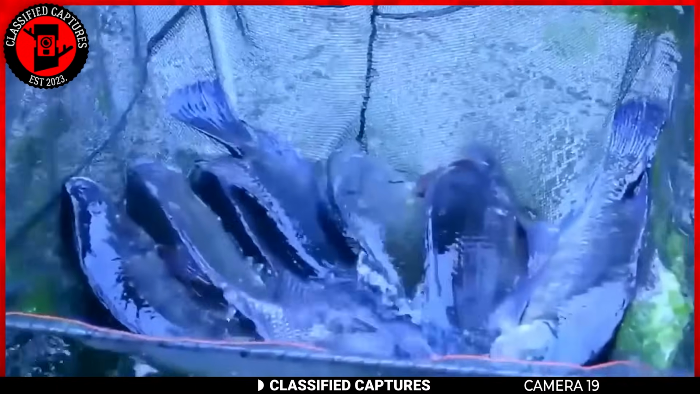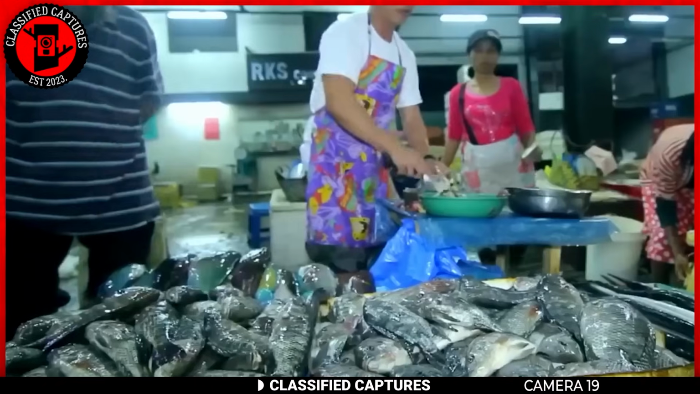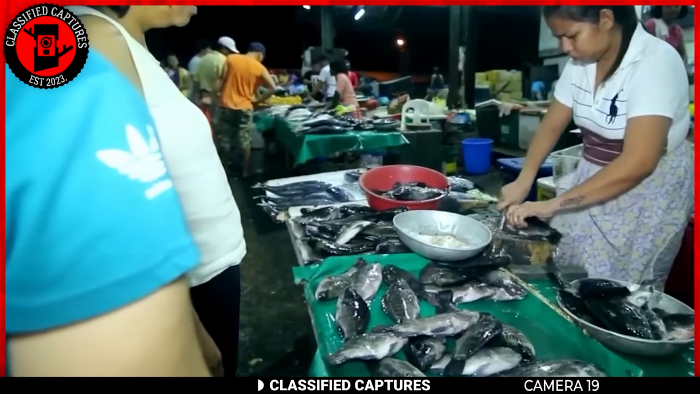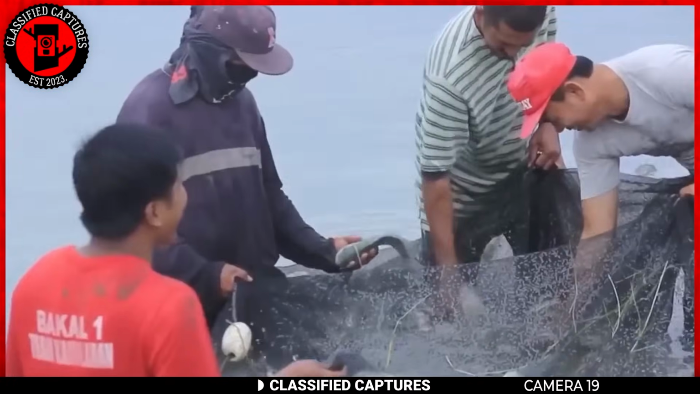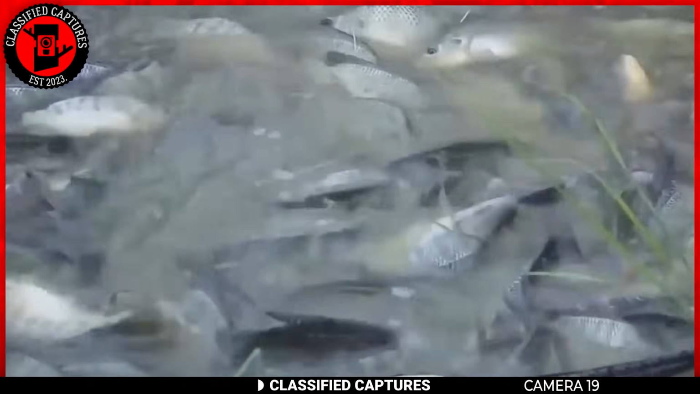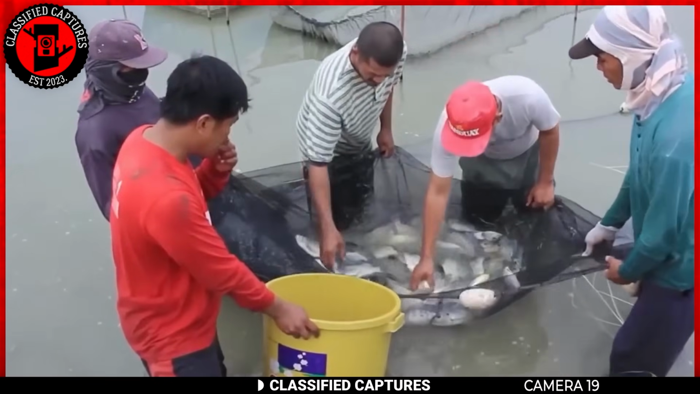The thought of these fish being exposed to such unsanitary conditions and then ending up on our plates is revolting. It makes me question the safety and hygiene practices involved in the production of the seafood we eat. Is this a sign for me to become vegan? Well, I don't know because I'm not looking at it, but what about you? Are you still going to eat tilapia after this?